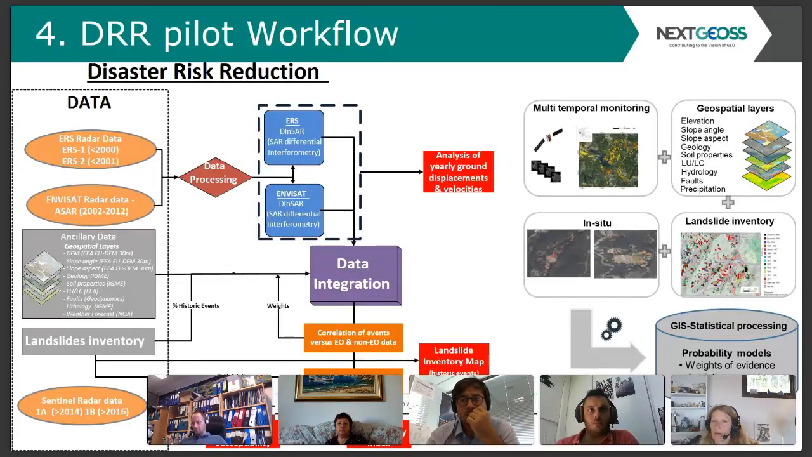And then we move to the dynamic part of the service, where we process Sentinel-1 imagery to update the inventory and fine-tune the landslide susceptibility index. And then we use meteorological forecast to generate a dynamic landslide susceptibility product towards setting up an early warning system.